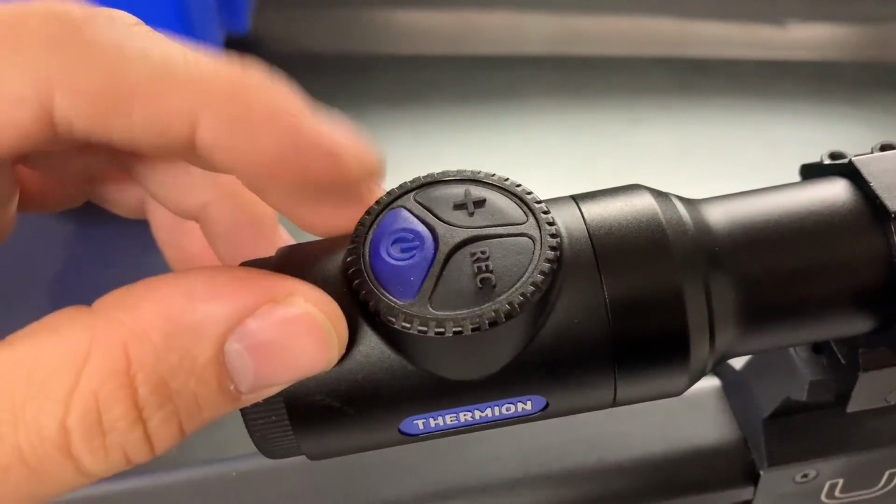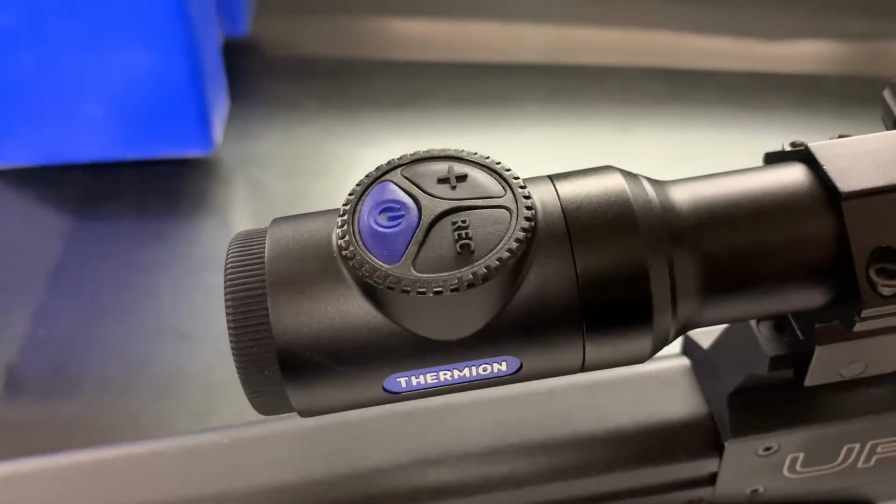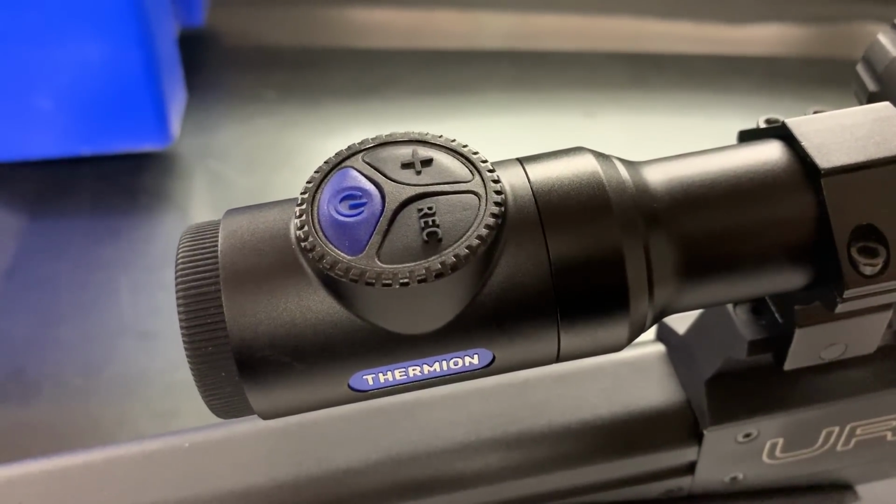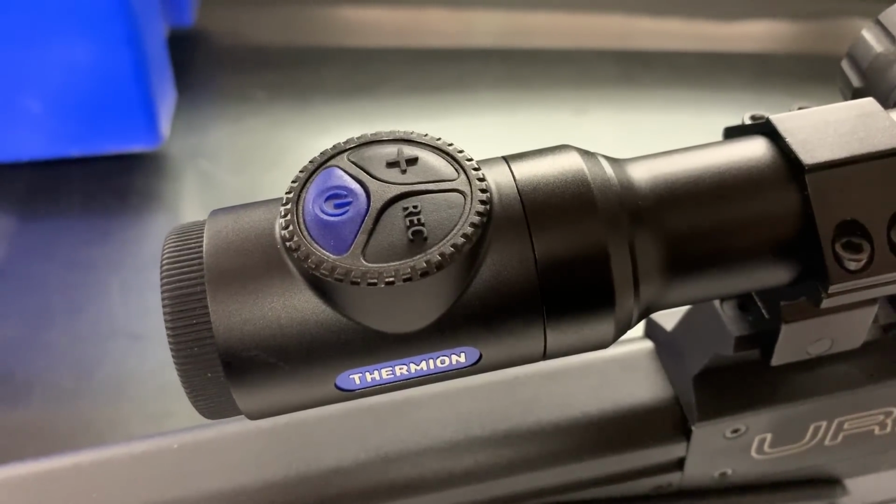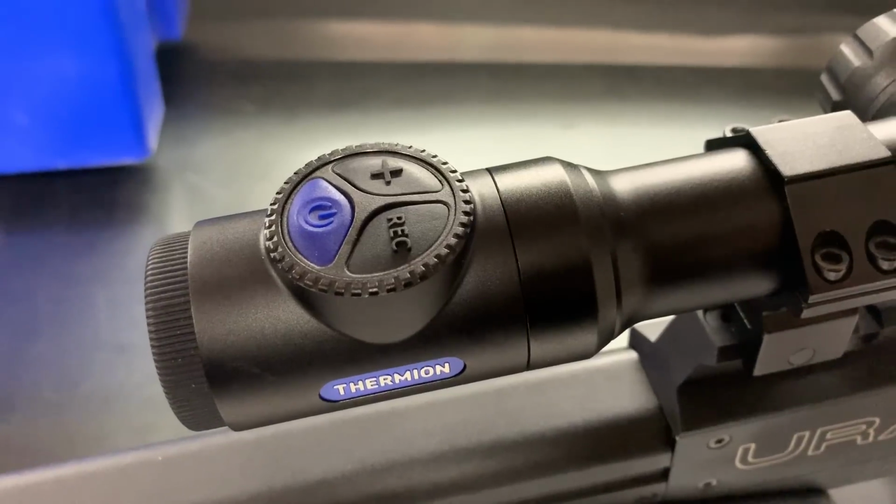But it records fine. And it also records in MP4 format, which is the best format to use. It's compatible with Apple devices, PCs, just so much better, less hassle. And it also records in 1024 resolution, which should give us better video footage.